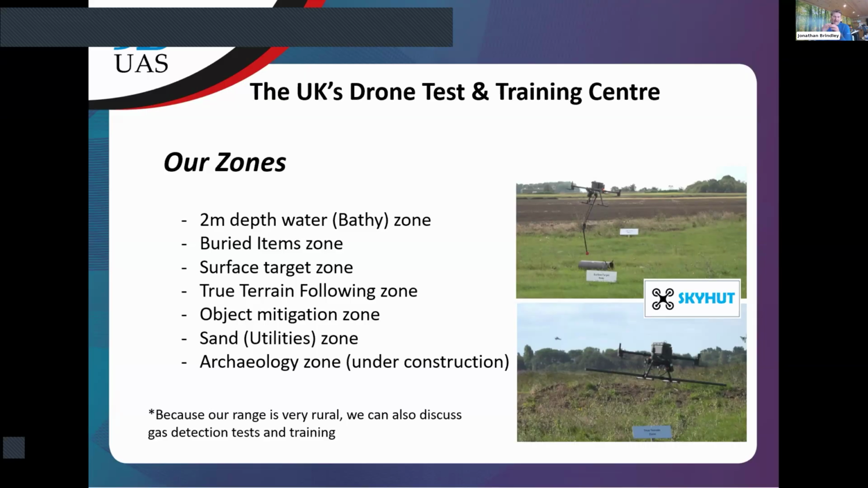And it is actually very important, because when you see it work, you know its limitations, and you also know what to expect. And that when you're flying over only a meter off the ground, that's really quite important. We're constructing a new object mitigation zone, and that is really about how you operate the drone low to the ground in confined spaces, like fields, for instance, where you've got hedges either side, and how you can turn.